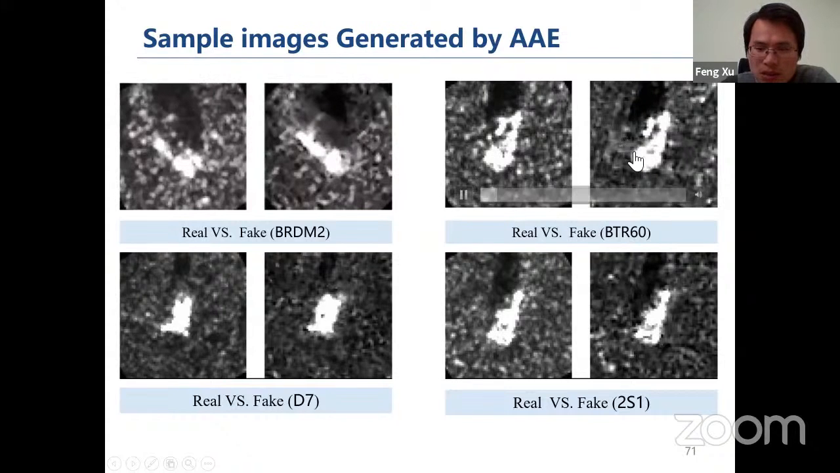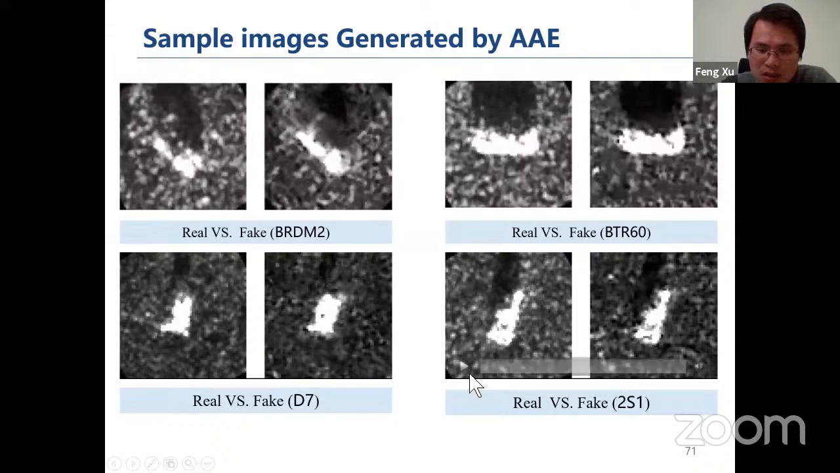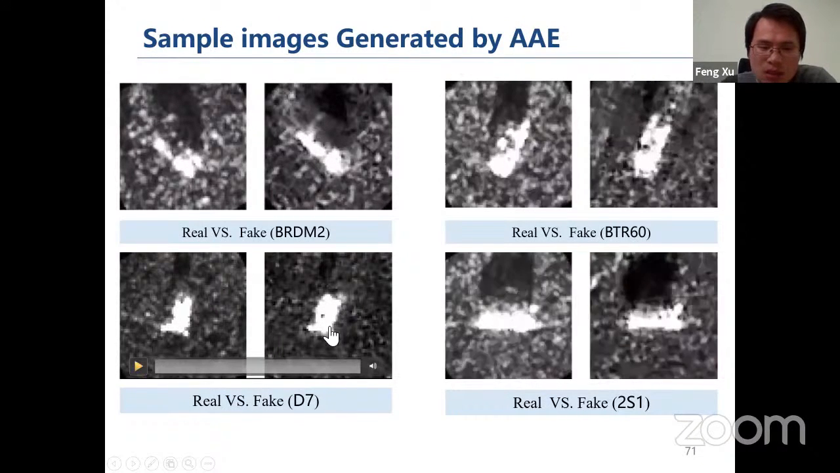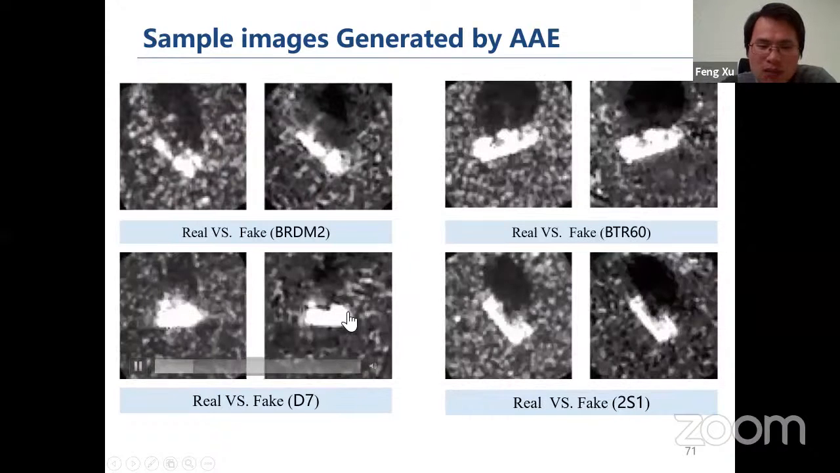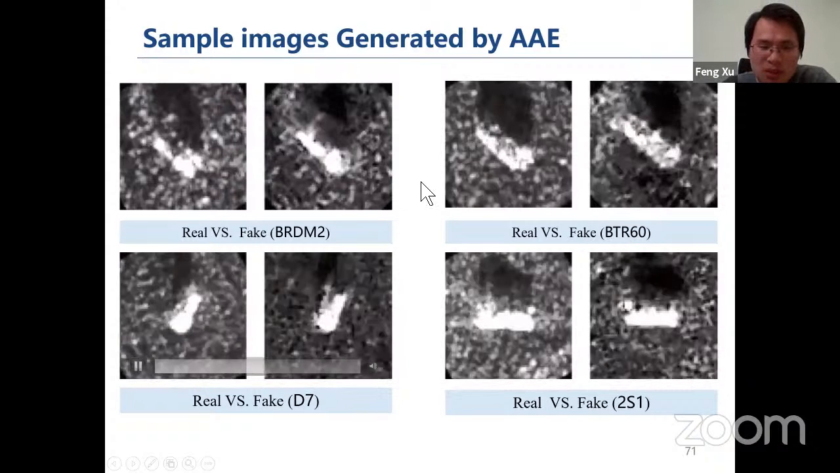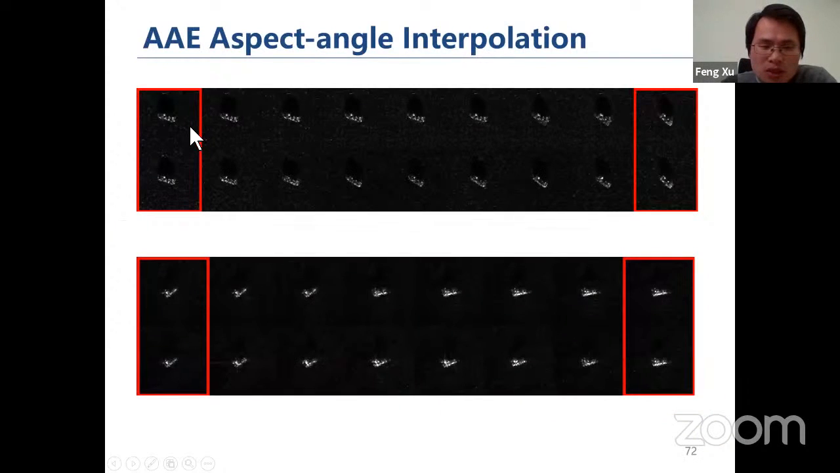Here is a second case, and another case. We can see that it's quite realistic, and visually it seems almost the same. With this neural network, we are able to interpolate the aspect angle. I just mentioned that the first challenge is what if there's a missing aspect angle? Then we can use this to interpolate these aspect angles.